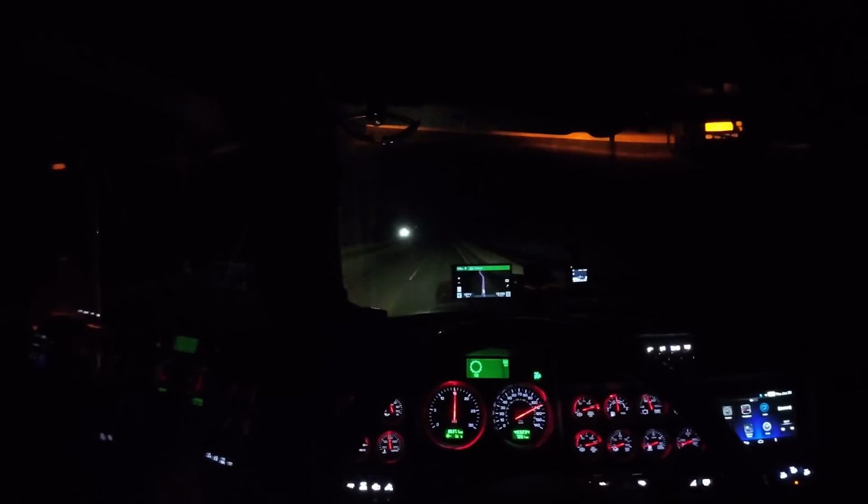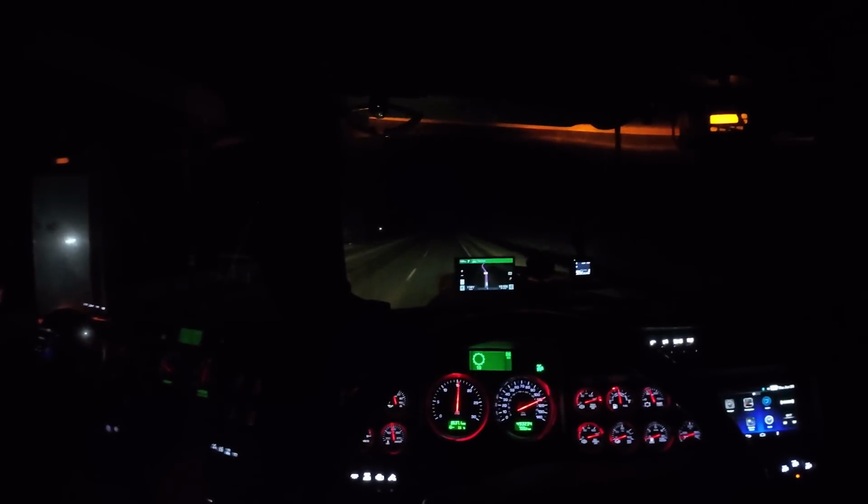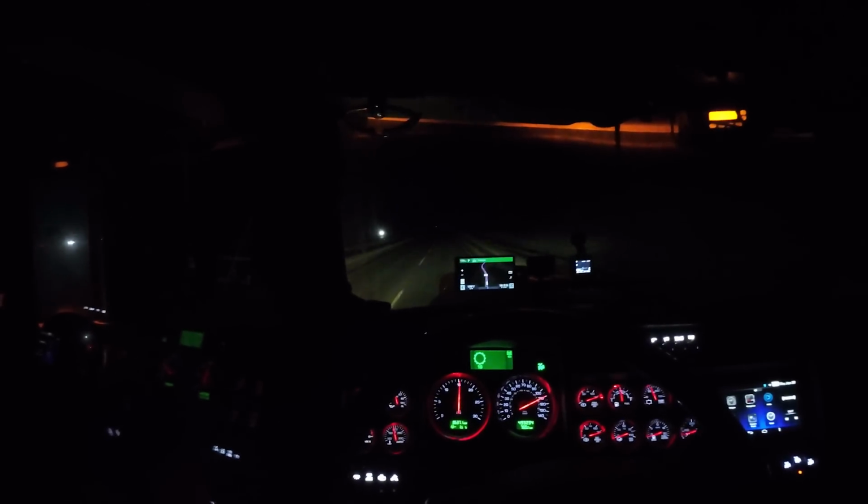So the Coquihalla Highway is a pretty desolate highway. There's not much for any kind of services. So you gotta make sure you get all the food you want, all the fuel you want, everything you want in Hope, in Merritt, or Kamloops, depending what direction you're going.